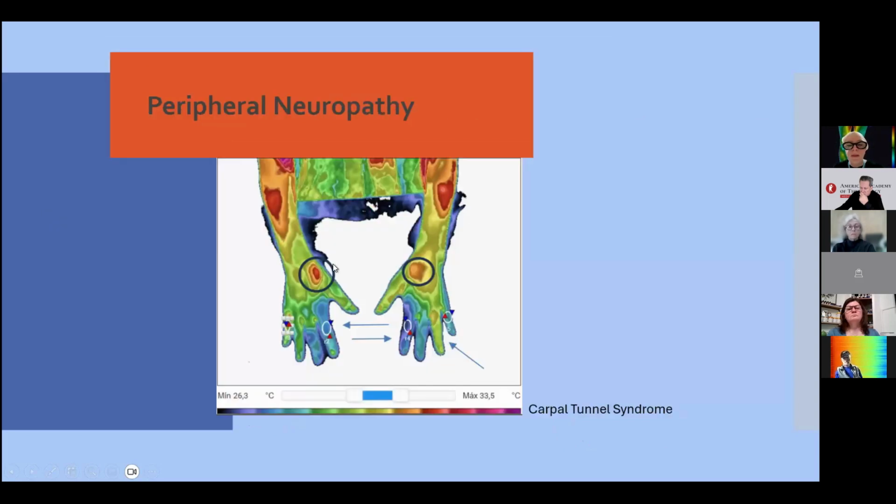In peripheral neuropathy, for example, in this case, is a patient of mine. He came for EMG, and he was very symptomatic for median nerve compression, like carpal tunnel syndrome. You can see in this image, in a gradient scale, that the gradient is broken here in the sensitive median area.